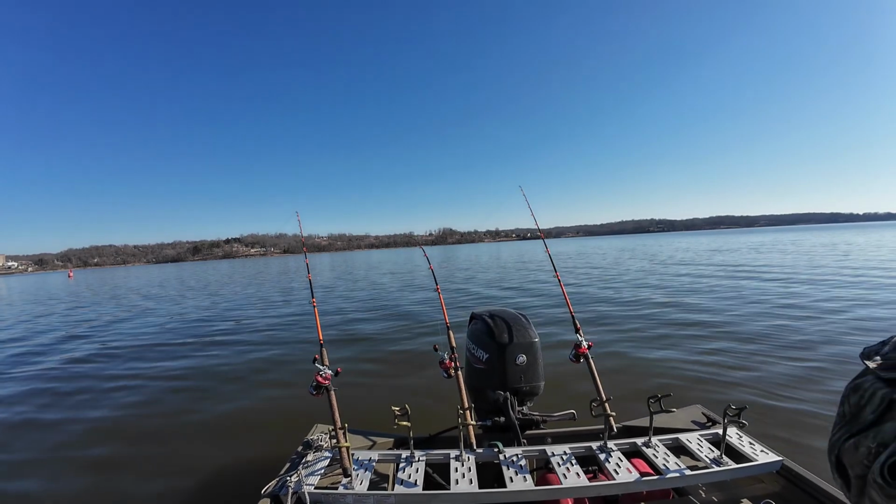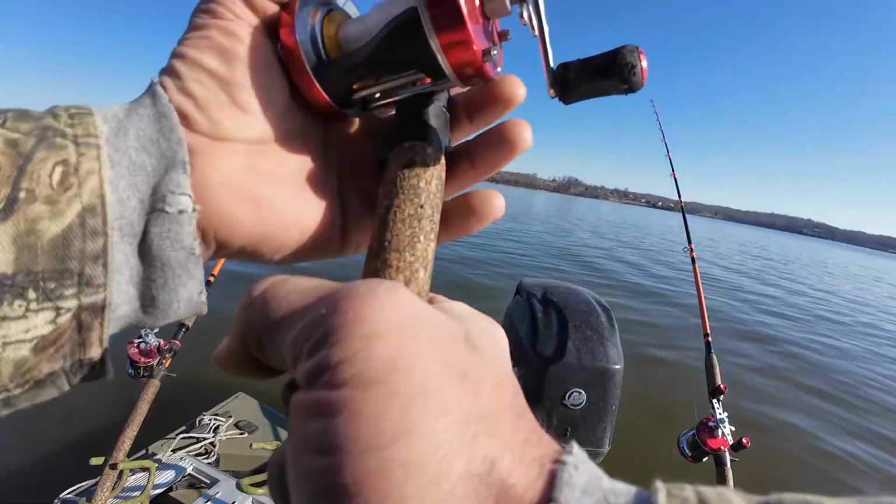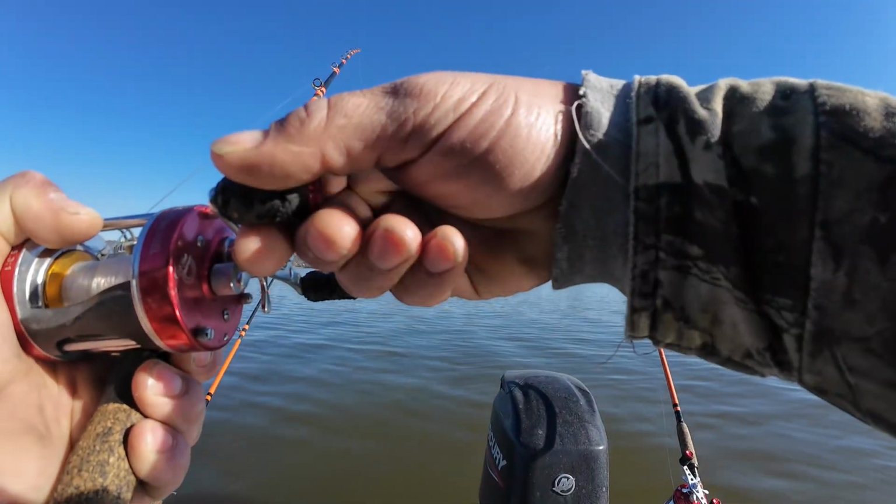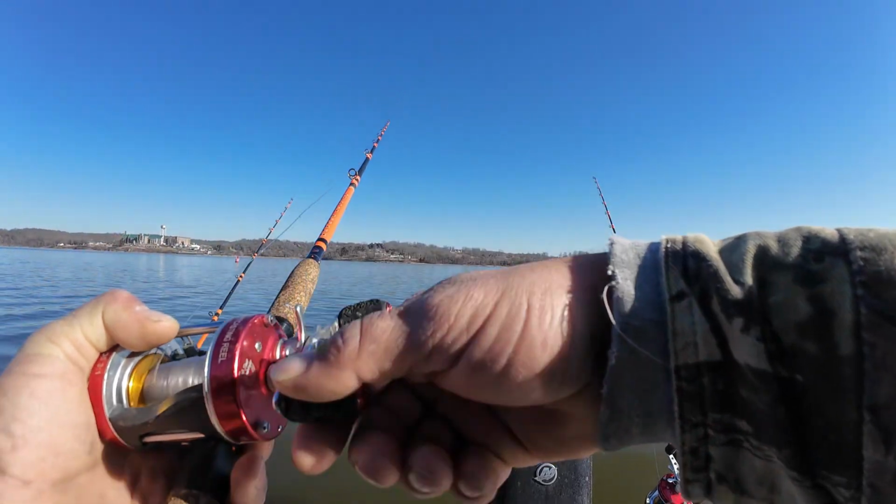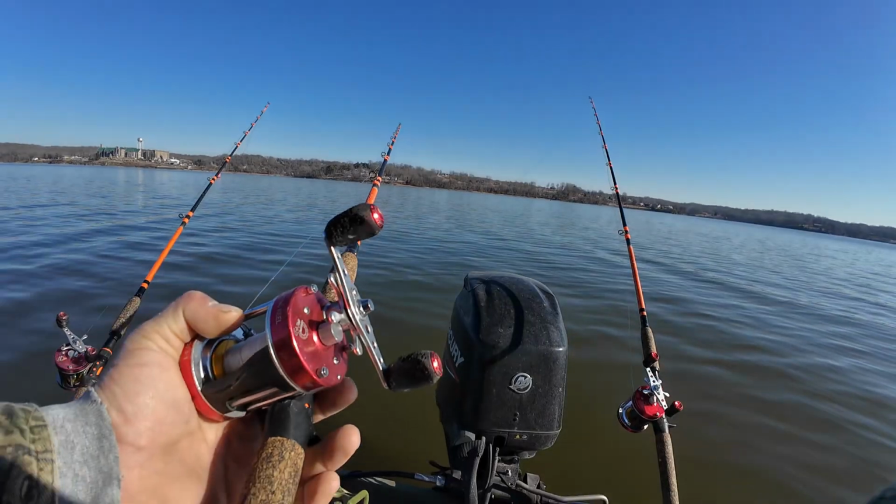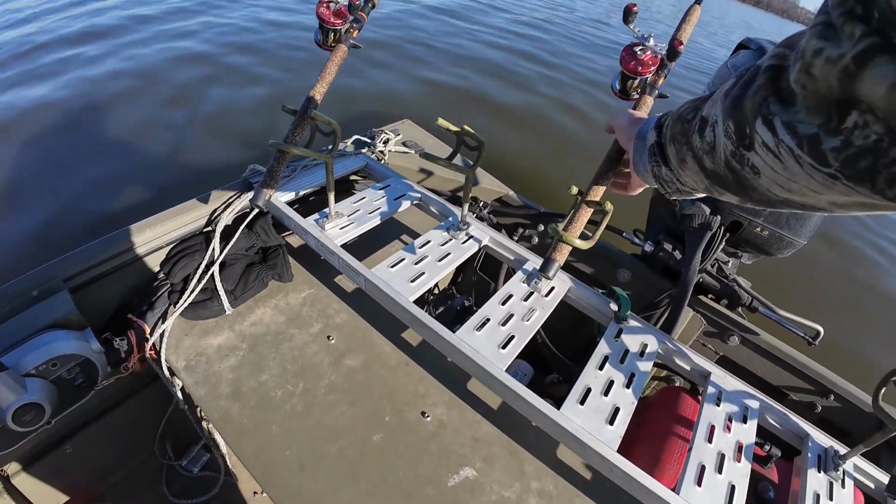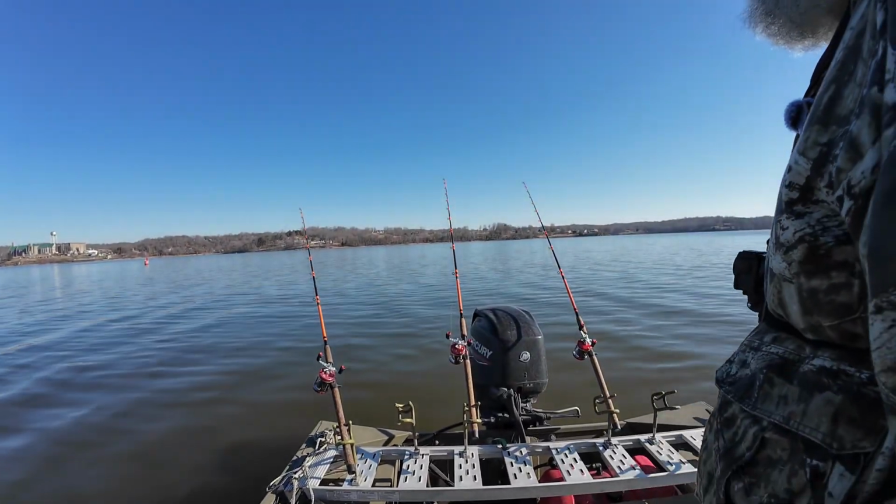Now the doggies are taking off with it, folks. He's a going down. And he come loose. I'll give it 5 minutes down there with that fish and reel it in and check bait.